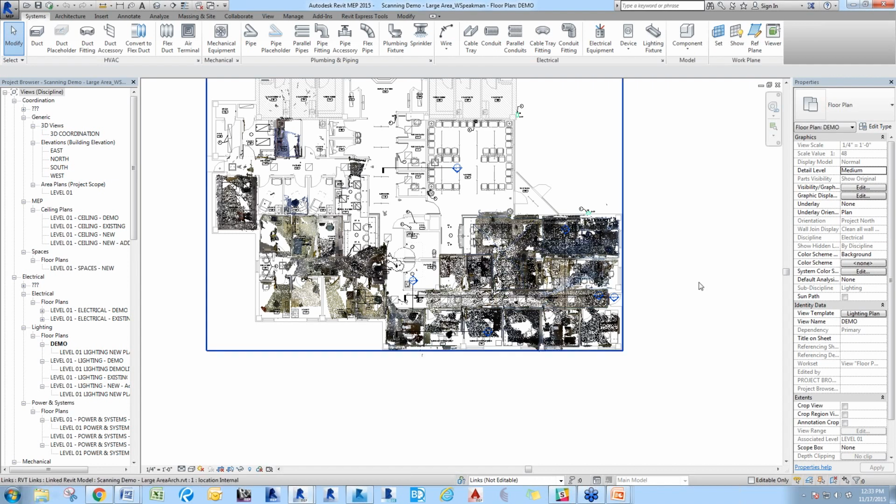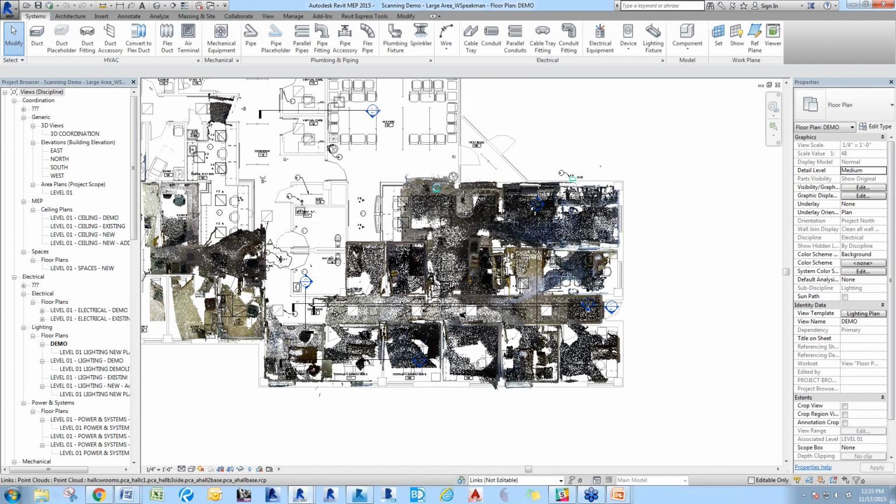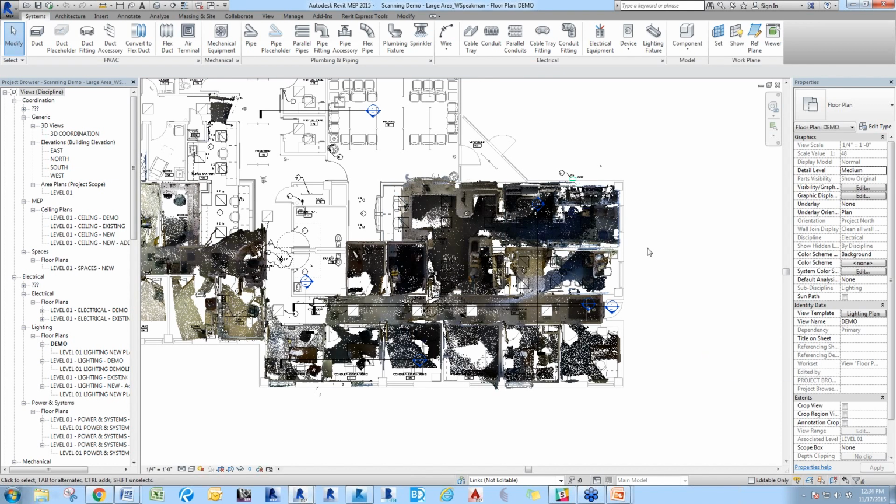This one scan of this area we were able to capture, and it's been trimmed down a little bit just to clean it up for the presentation. It was approximately 2,500 feet, which for a single scan we were very impressed to see come off of a handheld scanner.